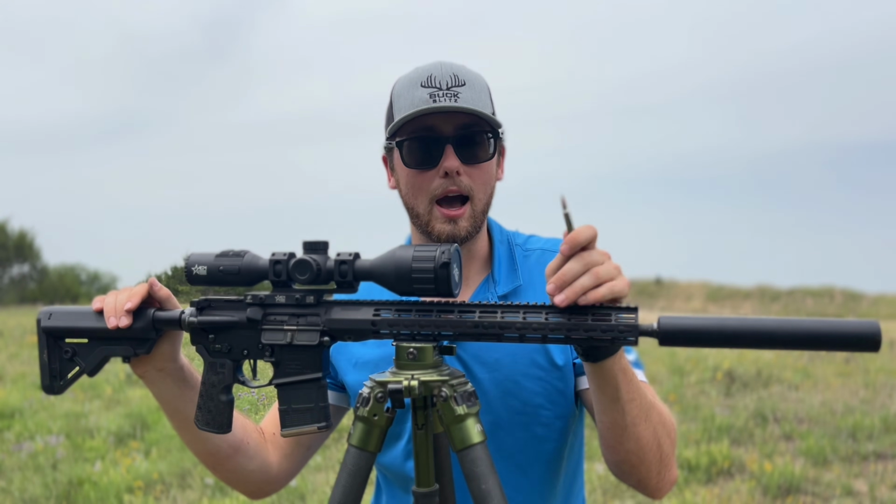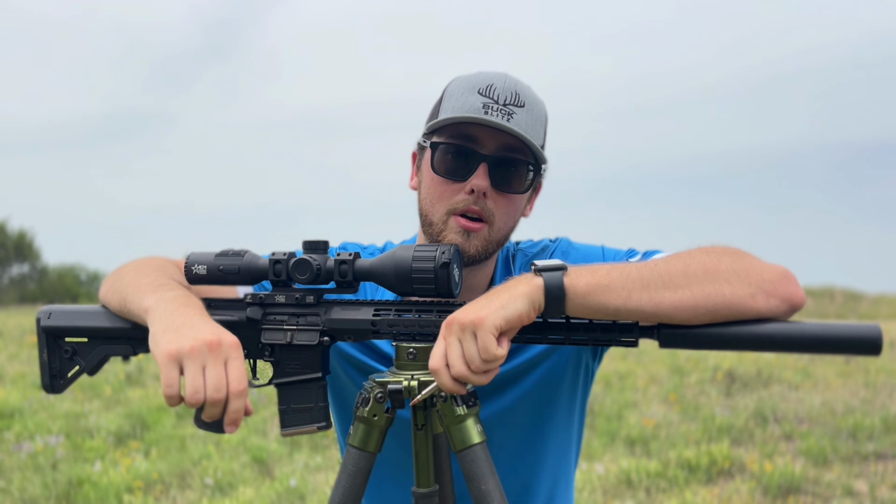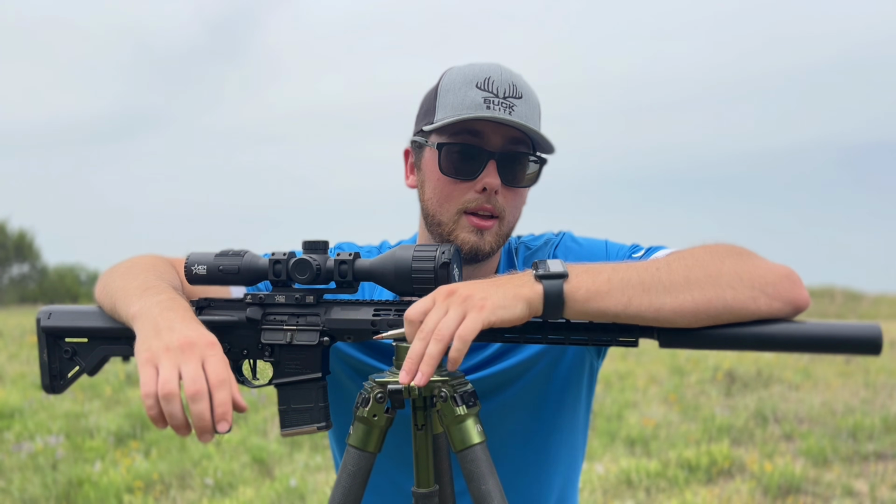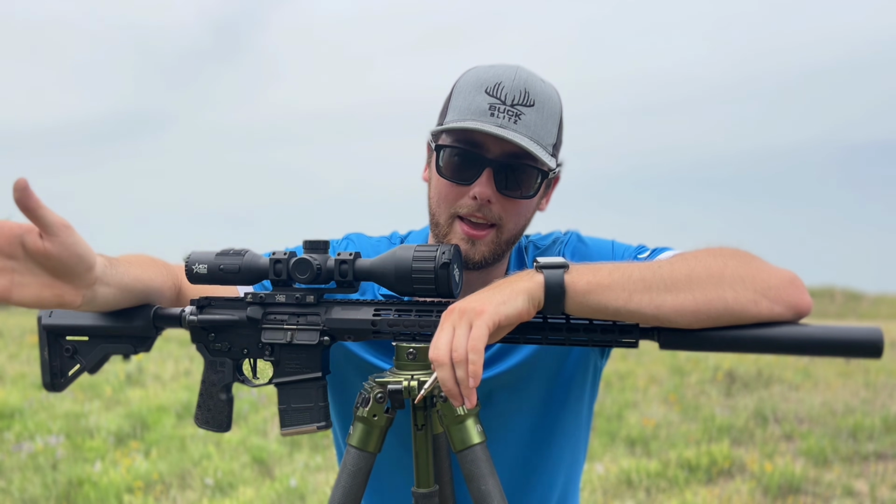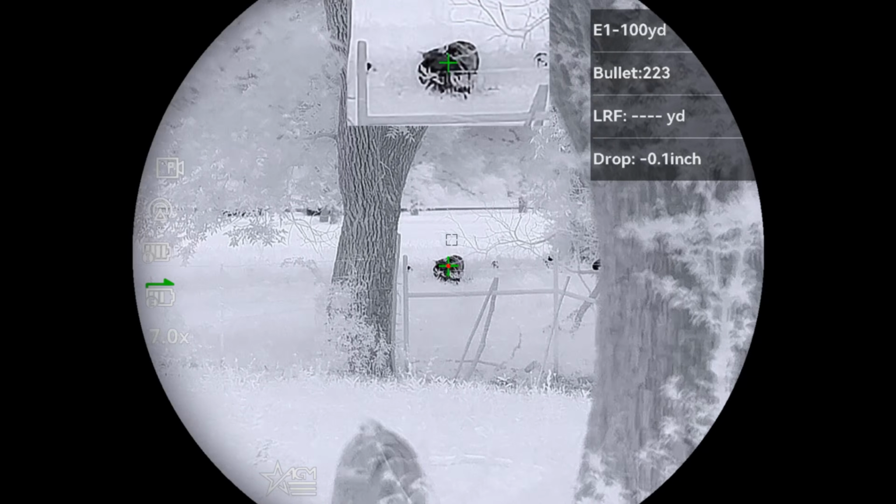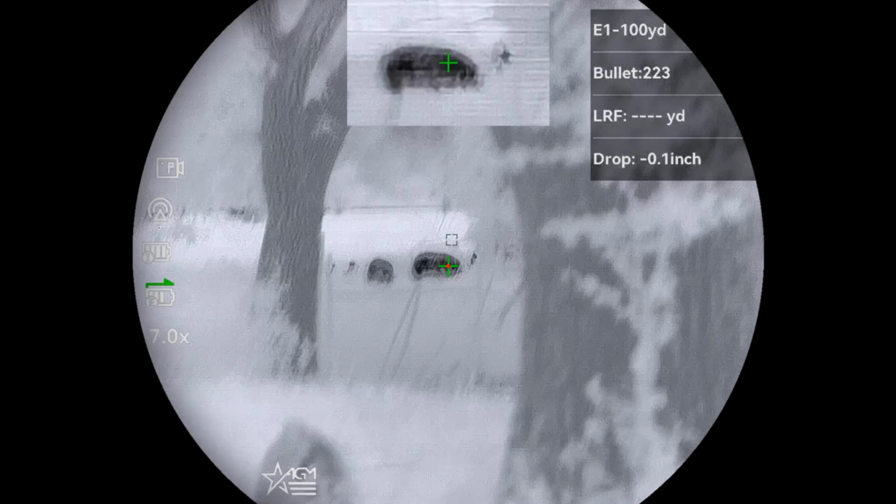Now, just to get back to how effective this round is, I'm about to show you guys a video of a sounder that we got on. And the very first pig that I shot out of that sounder weighed well over 200 pounds. I shot him in the shoulder. I think I just jerked the trigger a little bit because I was going for the neck. Shot him in the shoulder, and he died off camera, but he only ran about 20 yards and piled up right there. So I'm going to show you guys the video and then just a picture of how big this pig is. All right, 3, 2, 1.